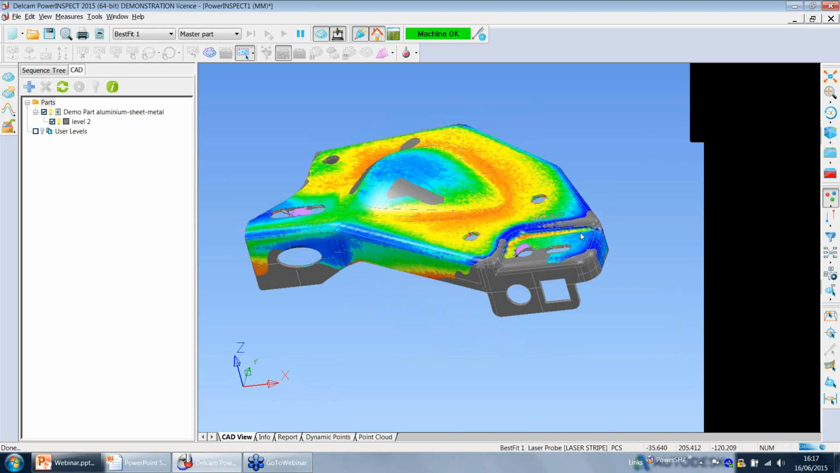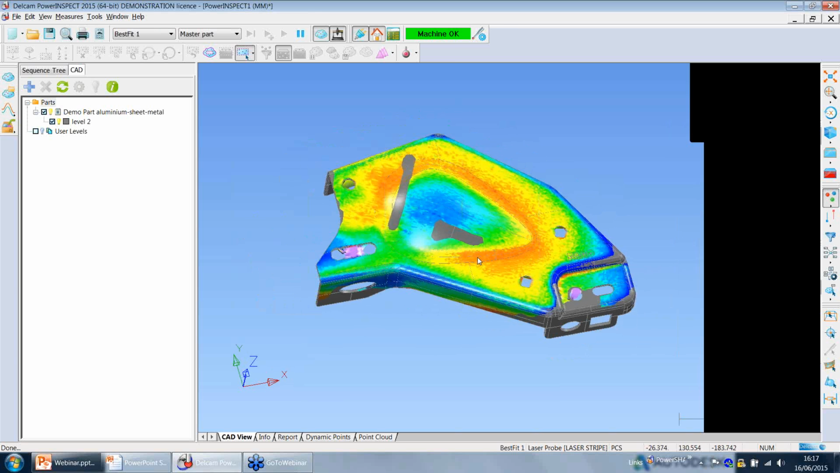So let's suppose now that in this case this part hasn't got any particular area where the laser can't get to, but for example, let's suppose that this part has some critical point that we want to inspect and the laser is not good enough. So I want to switch to tactile probing.